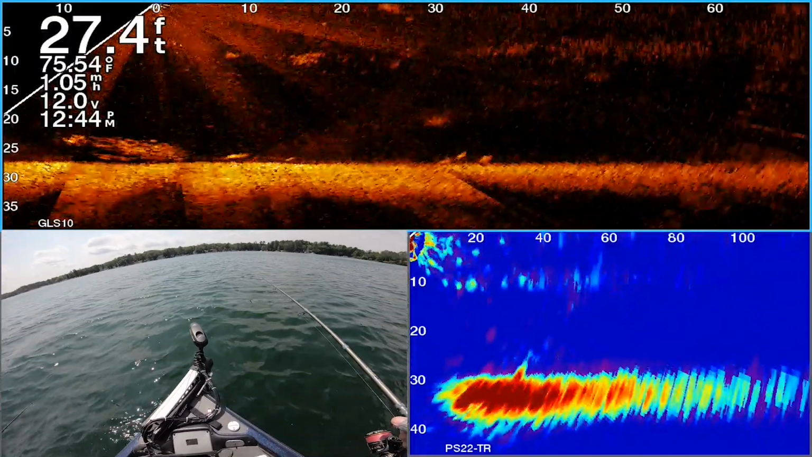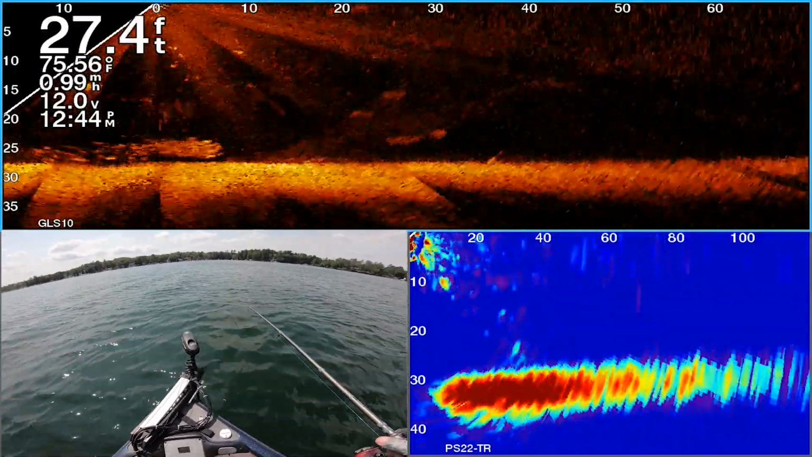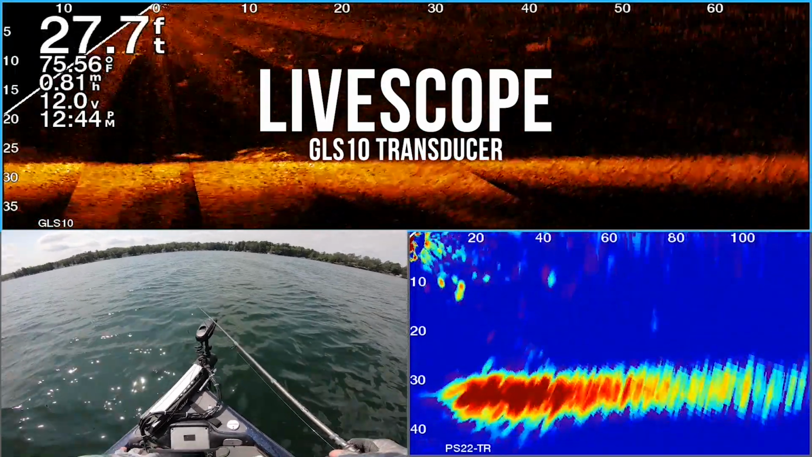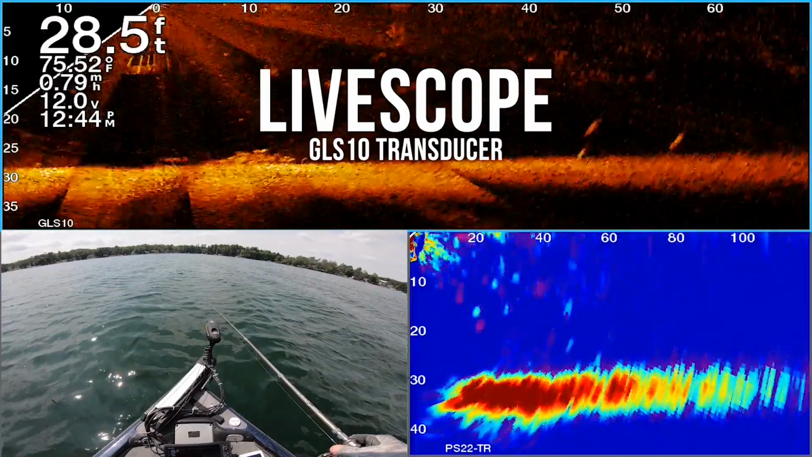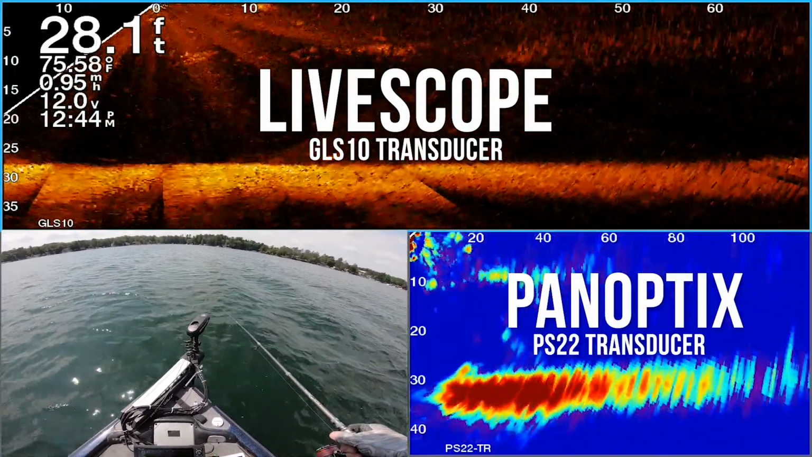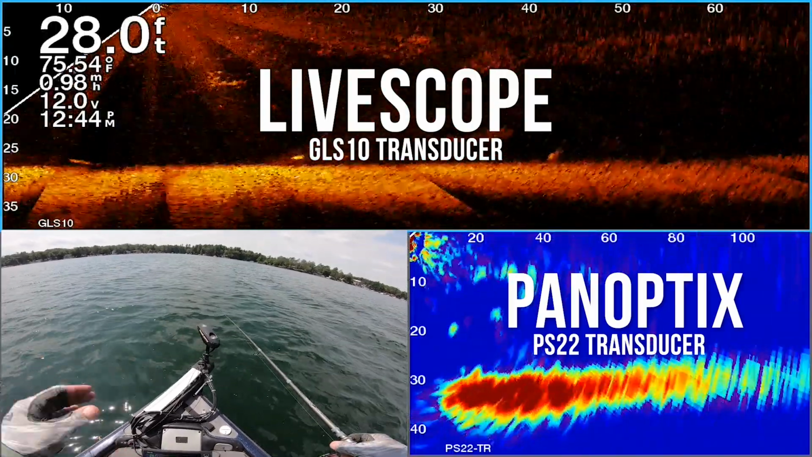So basically what I'm doing with this is I'm running, this top screen here is just LiveScope. This is what I'm using to get those dialed in fish a little bit closer, but I'm still running traditional Panoptix, the PS22 transducer, to look for fish further out. I think that's where the traditional Panoptix shines.